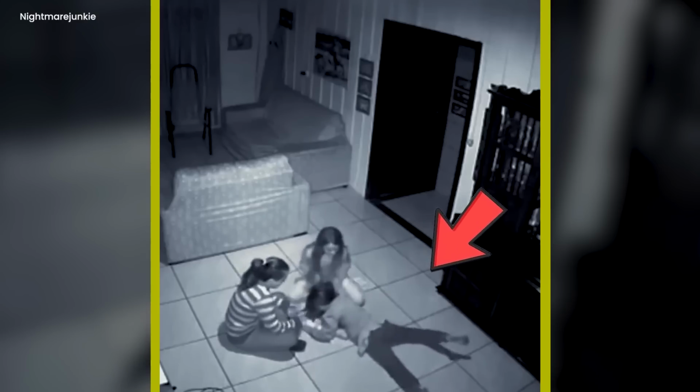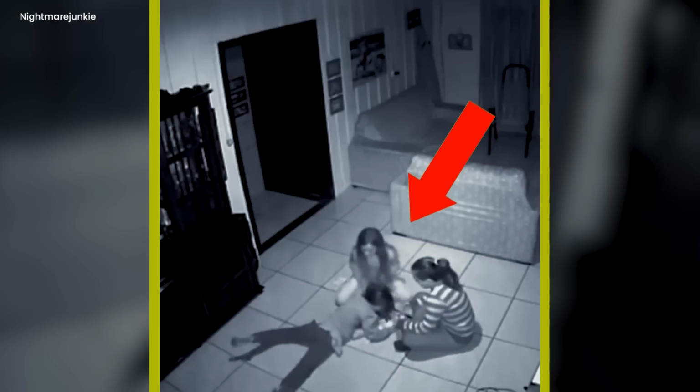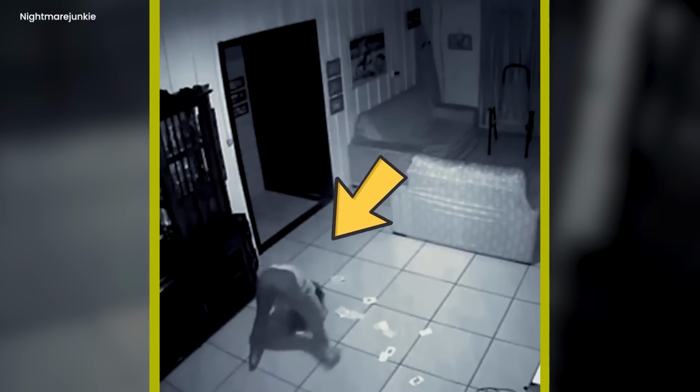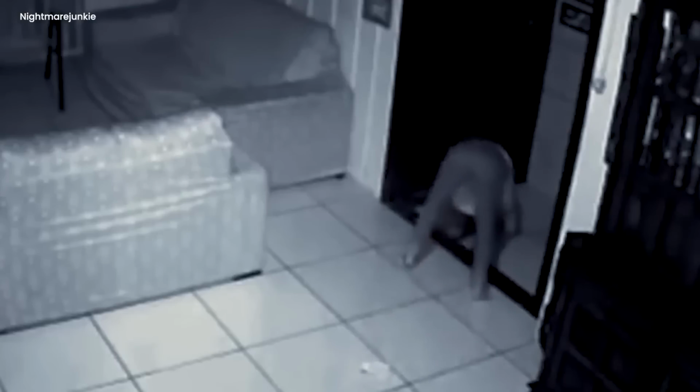Then one of them started acting really weird. She kept touching her neck and suddenly collapsed on the floor, as if some creepy ghost had taken over her. The other 2 girls were terrified, so they ran to another room and locked the door. The girl who was acting strange crawled towards them in a bizarre way, her hands skittering along the ground.